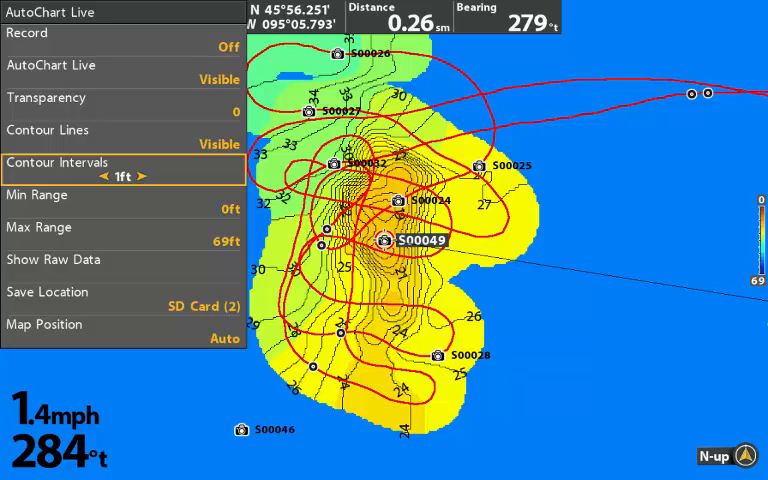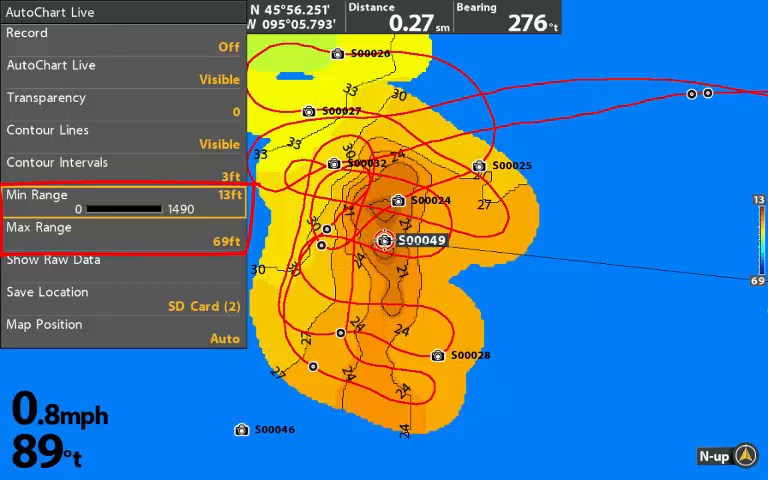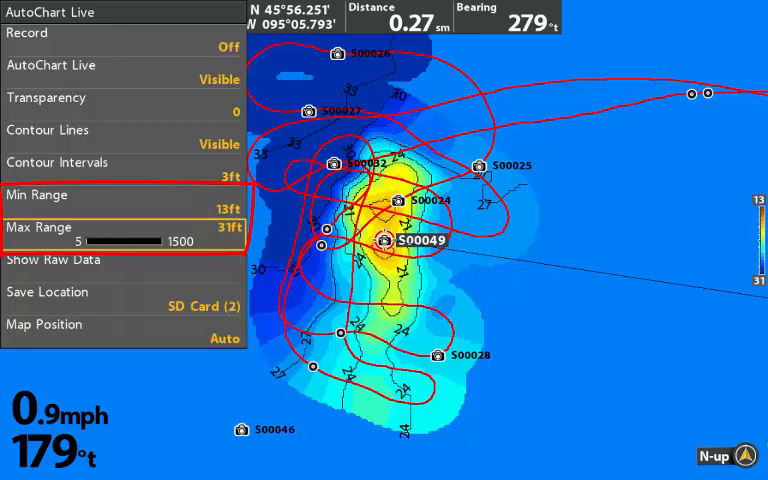The minimum and maximum ranges allow you to adjust the colors of the map to show the details differently. This image has a range of 0 to 69. I adjusted the minimum to 13 to get this image, then I adjusted the max to 31 on the same image. Notice the difference.